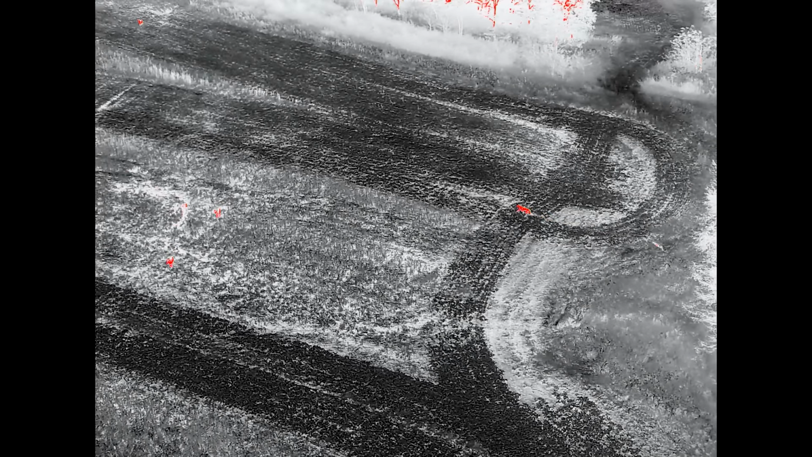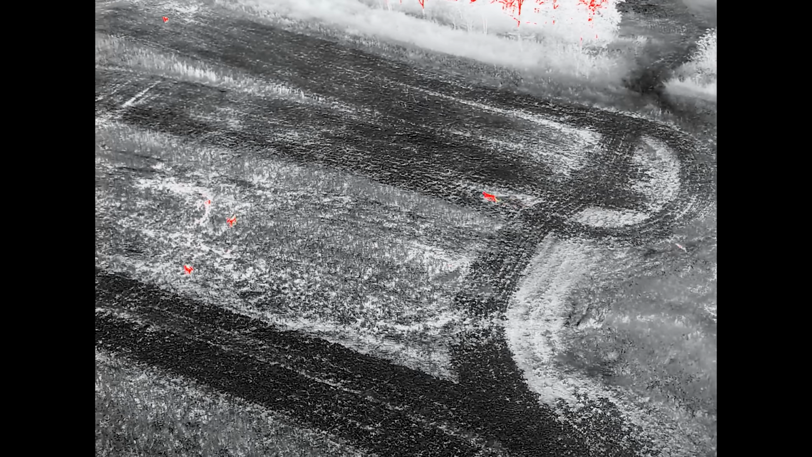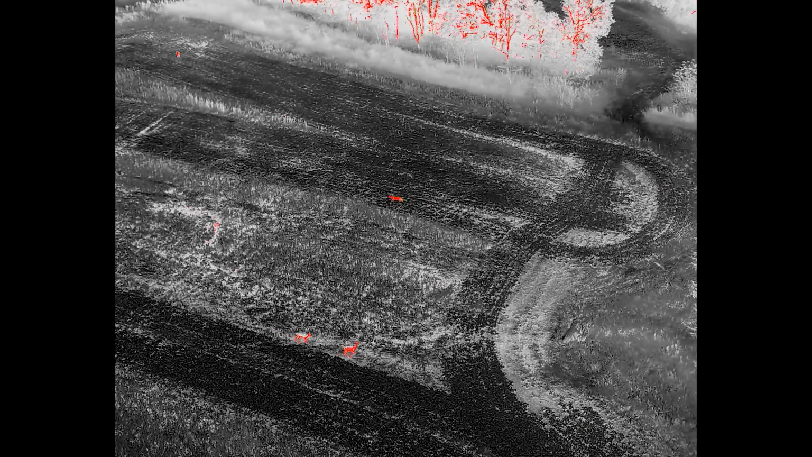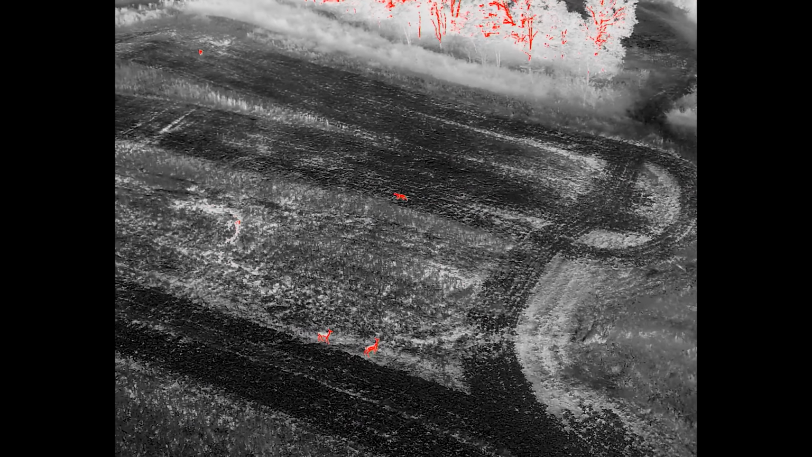Jack does a lot of survey work, and I believe this is the first mountain lion he and his drone have ever picked up, but it is amazing footage. Now, before we get started, I want to share mountain lions aren't all over Missouri. They're not wiping out deer herds.